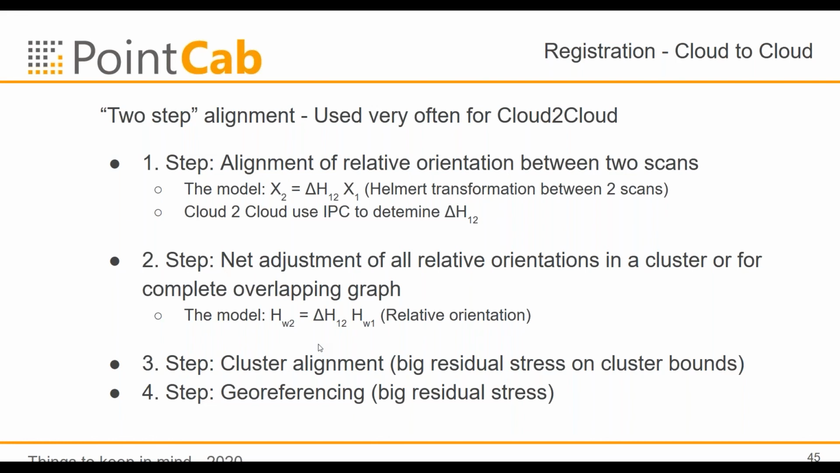The issue with that is you cannot easily introduce your reference points, because then you have a mix up between feature-based registration and two-step alignment. Yeah, you can do it, but as far as I know, nobody is doing this.